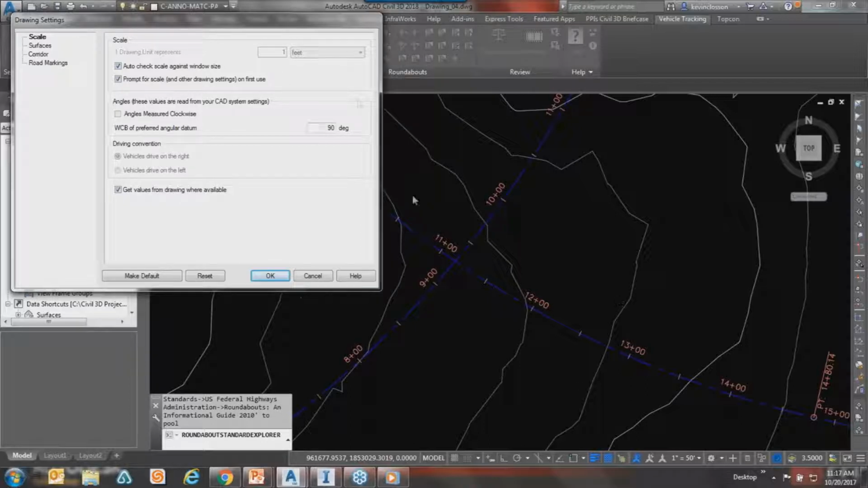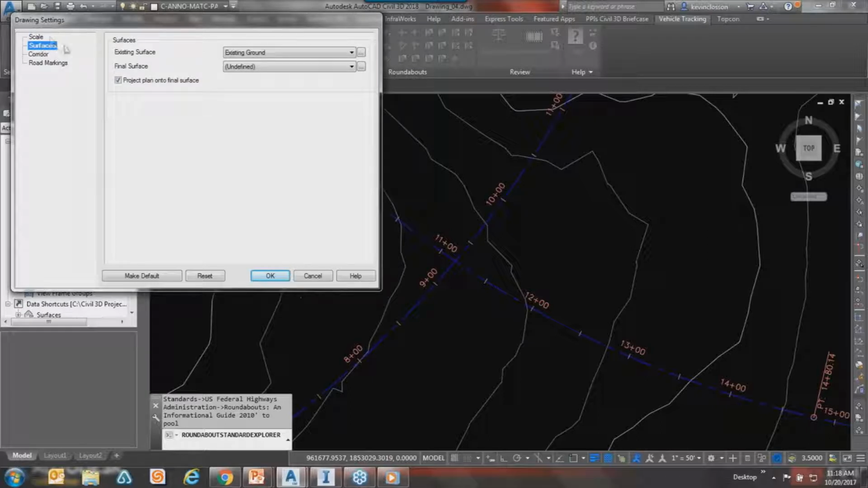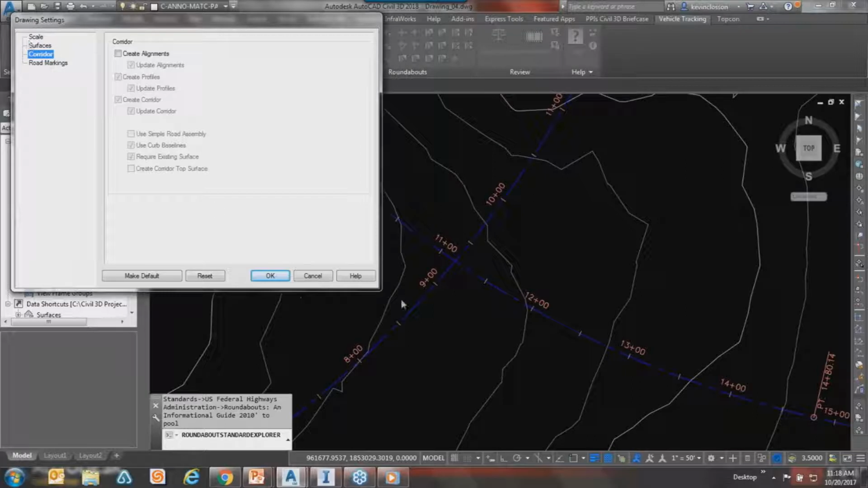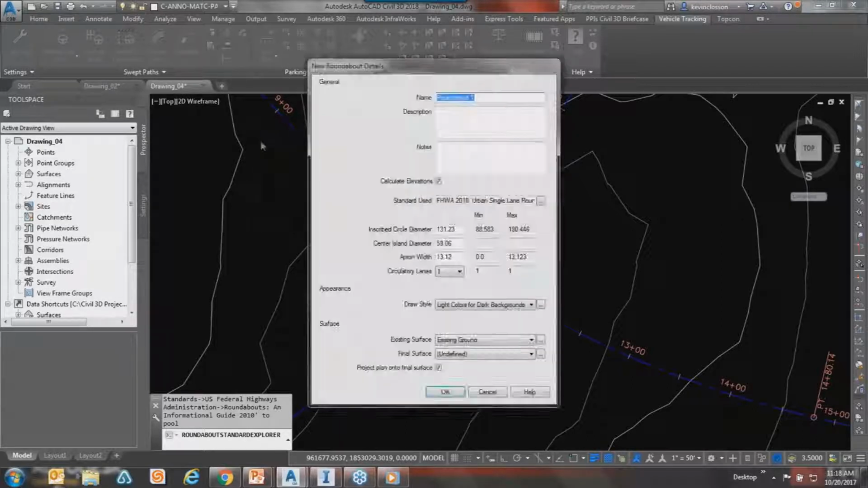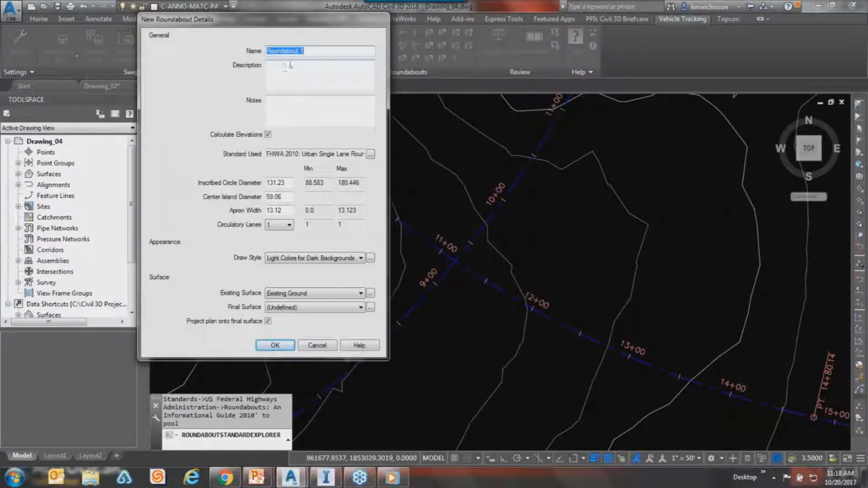So anyway, I just selected whatever the default one was. I think it was a single lane rural or something of that nature. So I'll leave it as it is. I'm not going to go through all these settings, but you can see you can cap things into surfaces. I can create corridors on the fly if I want to, and I'm going to do that here in a second just to show it off. Once it's all said and done, I'll hit OK on this. It matches my units, and it asks me to name it.